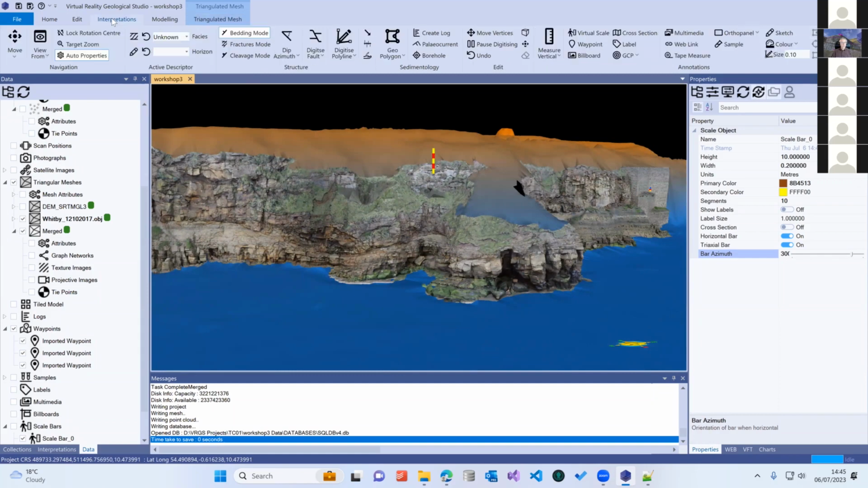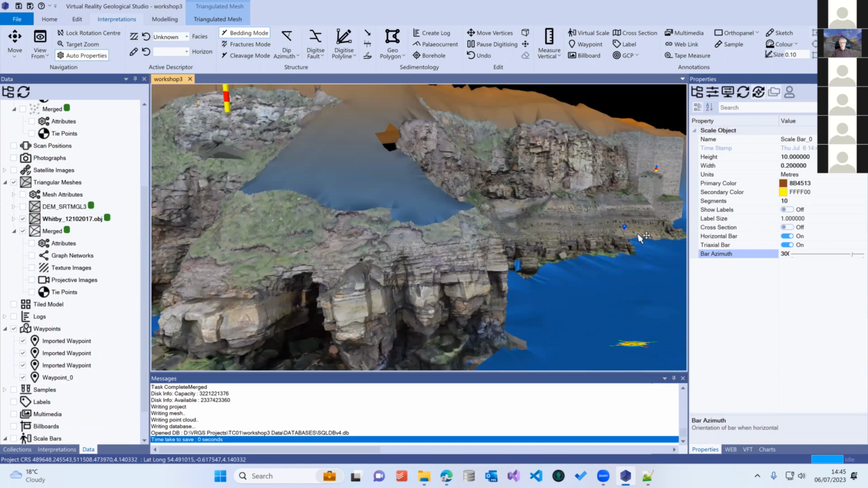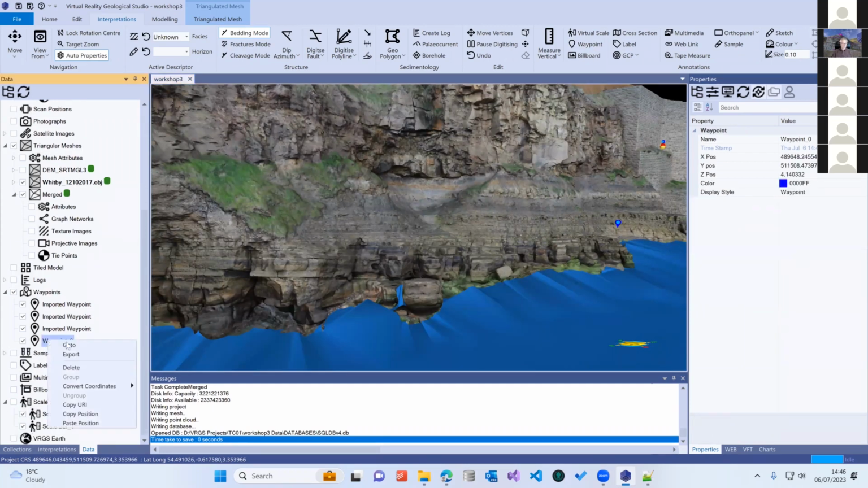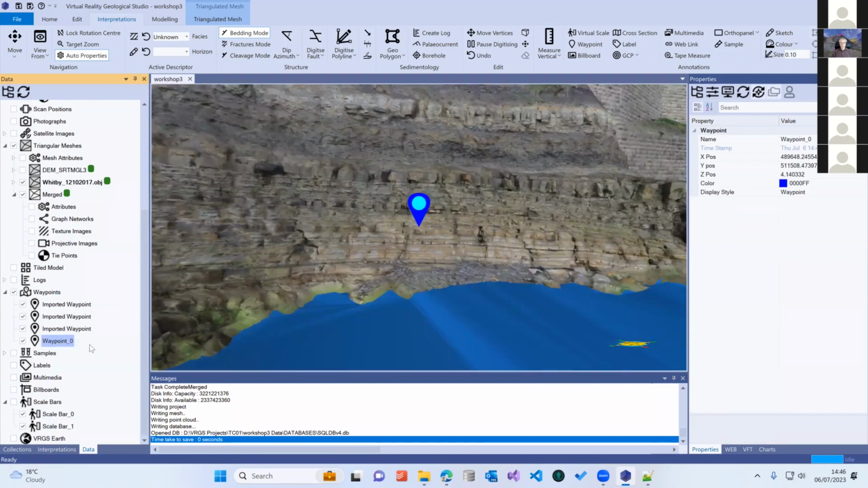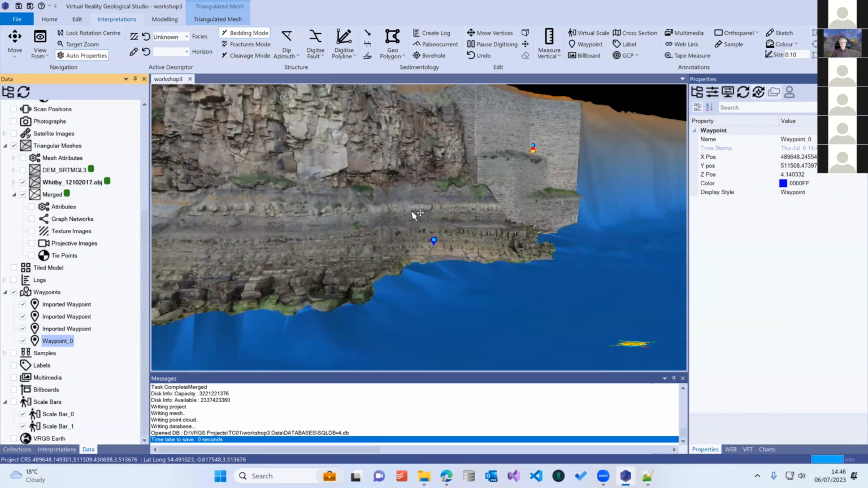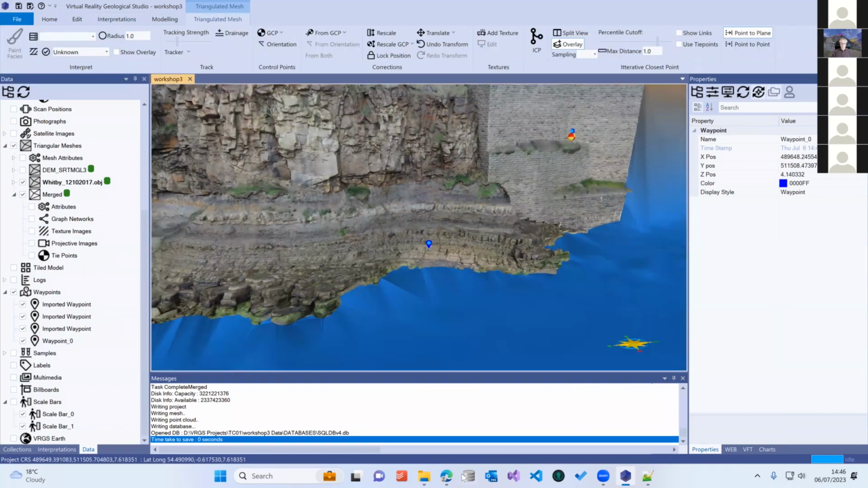Some of the other tools that we can work with: we have waypoints, which we've already seen that you can just put into your data. Waypoints are a great way of just adding in markers. But any waypoint that you add in, you can just do a go to. So it's an easy way of navigating around your data. And we have billboards.